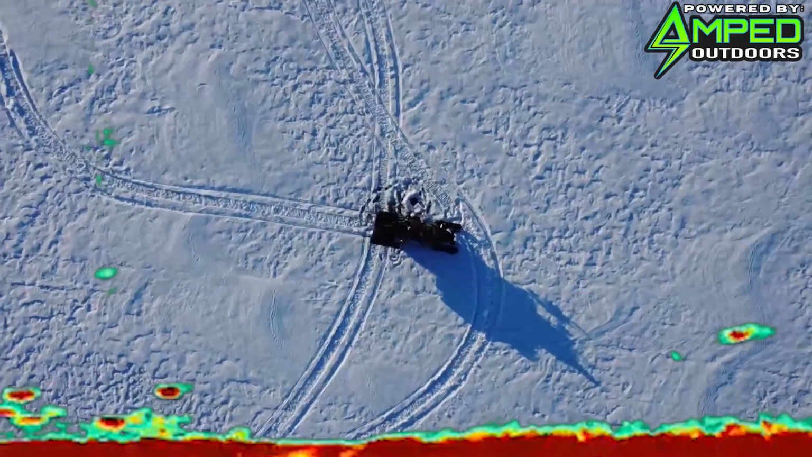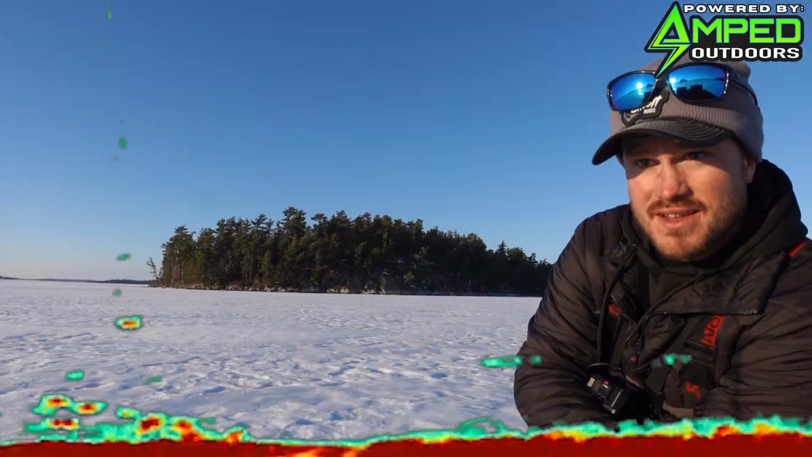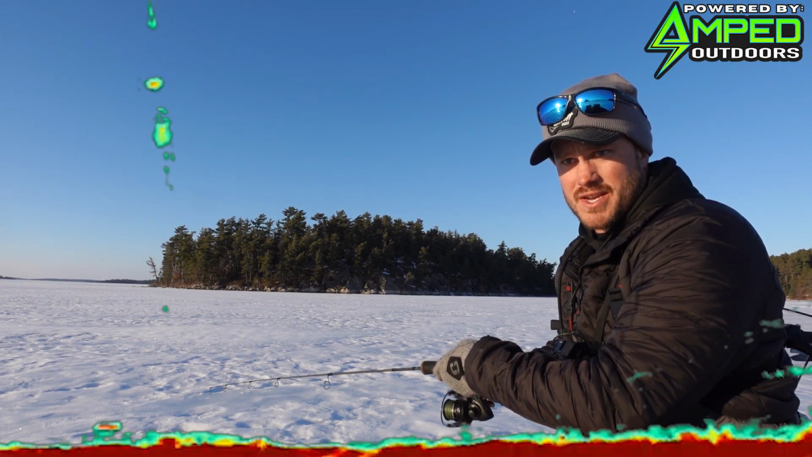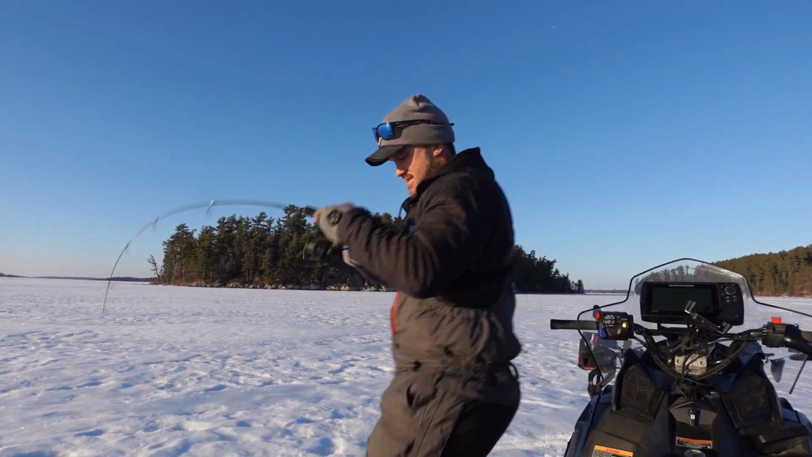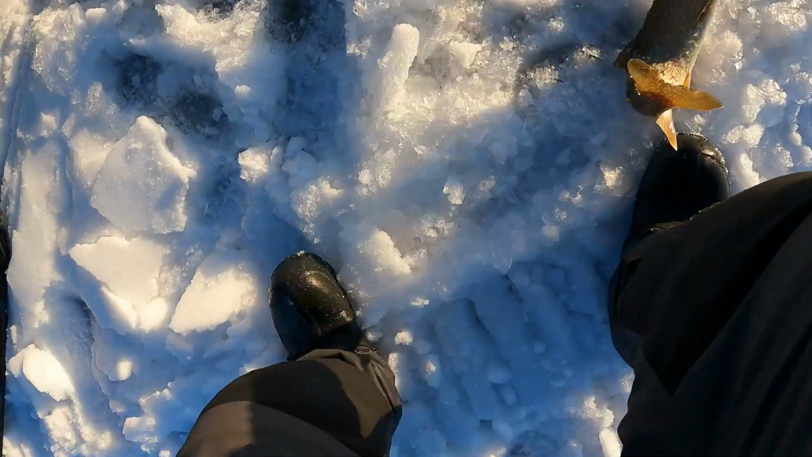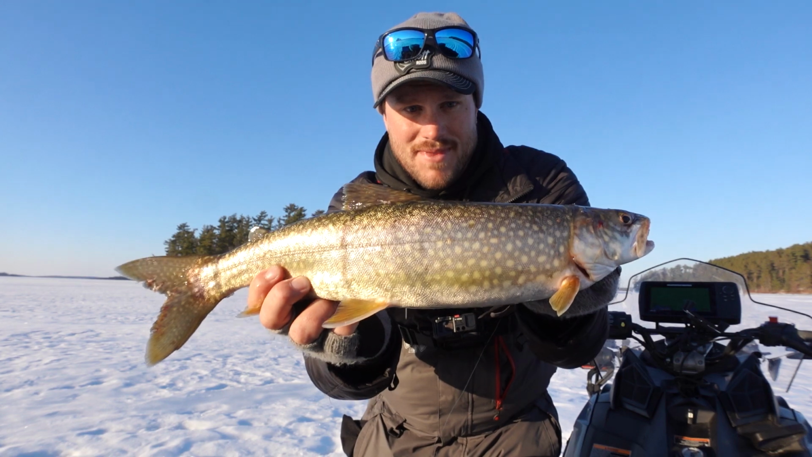I think I have a trout coming in. Let's see if we can get him to bite. Oh yeah, that's gotta be a trout. Oh, he's gonna bite. Come on. There we go. Not big. Hey, we've got a trout. He is still so fired up.